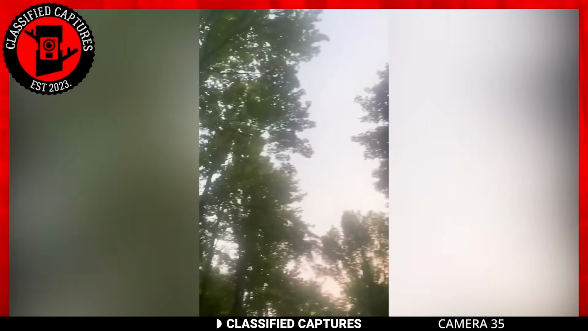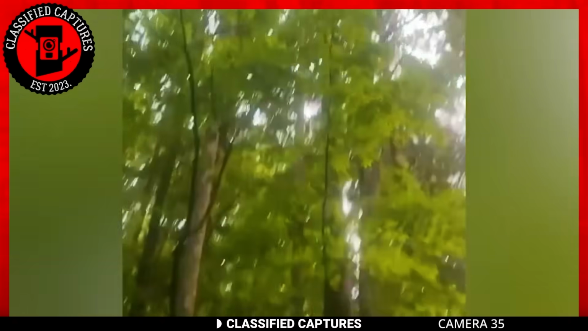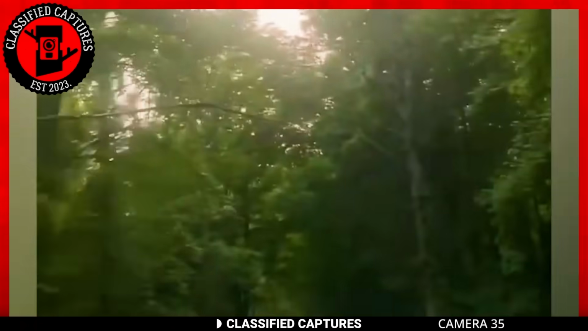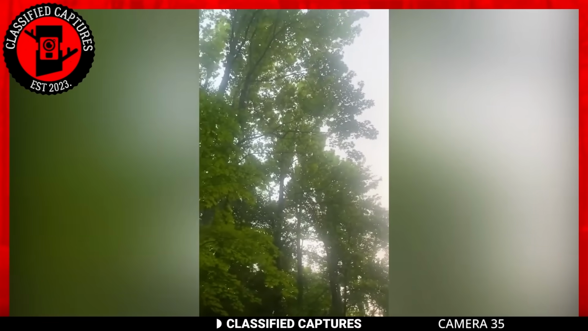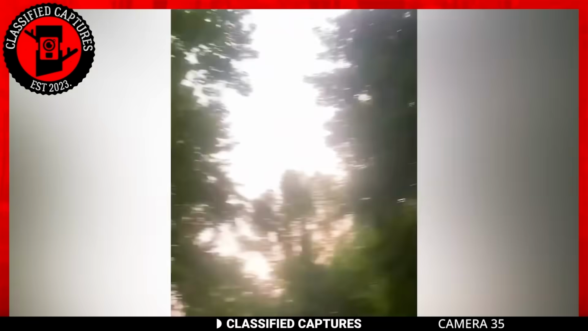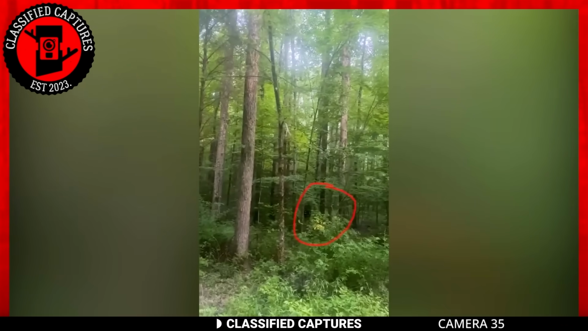Like the previous Bigfoot video, this footage was taken by a woman who heard strange noises in the forest and decided to film. The noise looked to be coming from above, on top of the trees, so you can see her filming up. But just as she was filming, she heard a rustle in the trees and moved the camera just in time to catch a glimpse of a creature lurking in the forest.